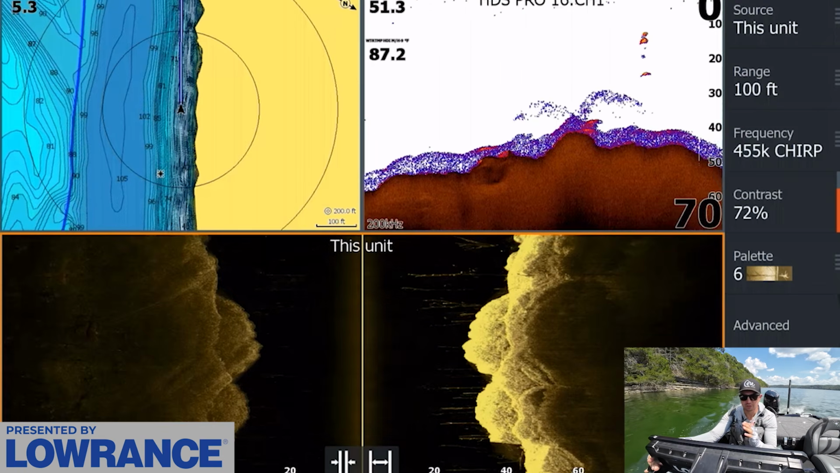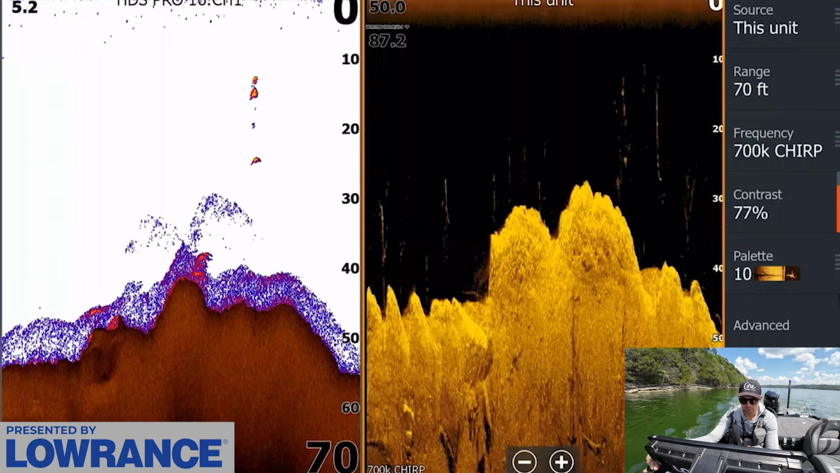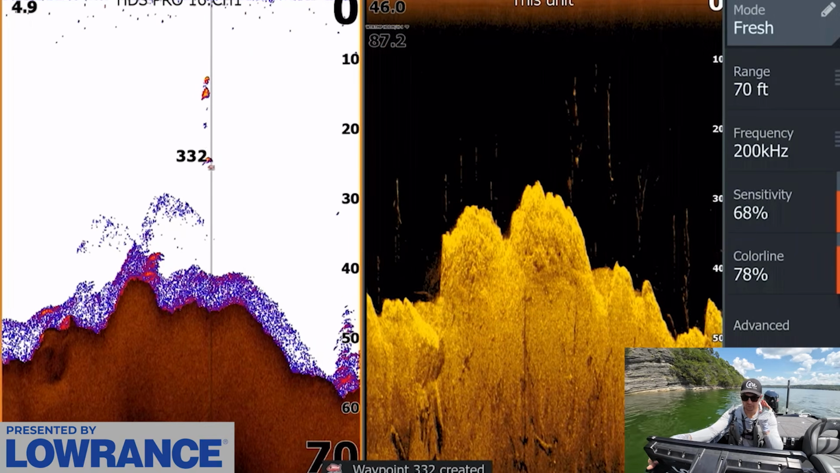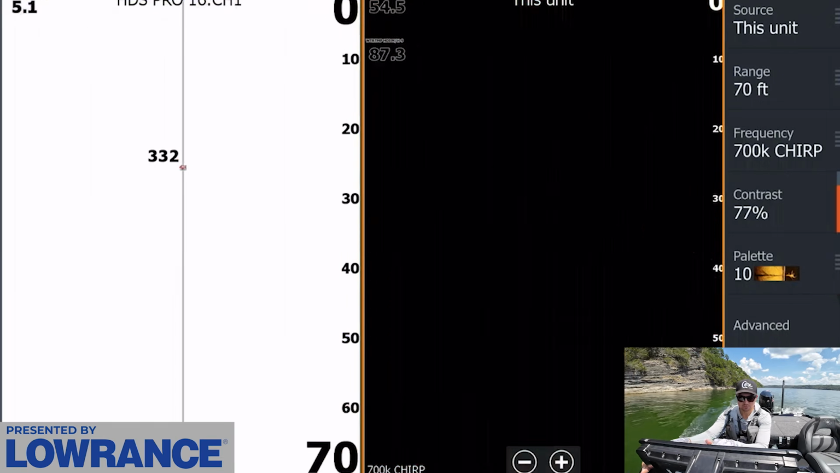Ooh, there we go, graphing down this bluff, and we found another tree with a few fish in it. Interesting. You can see that tree popping right there. And then mark that with a fish icon. Looks like a decent fish. Just down this straight bluff wall, there's some timber that's just sitting out here. There are definitely some fish in this timber.